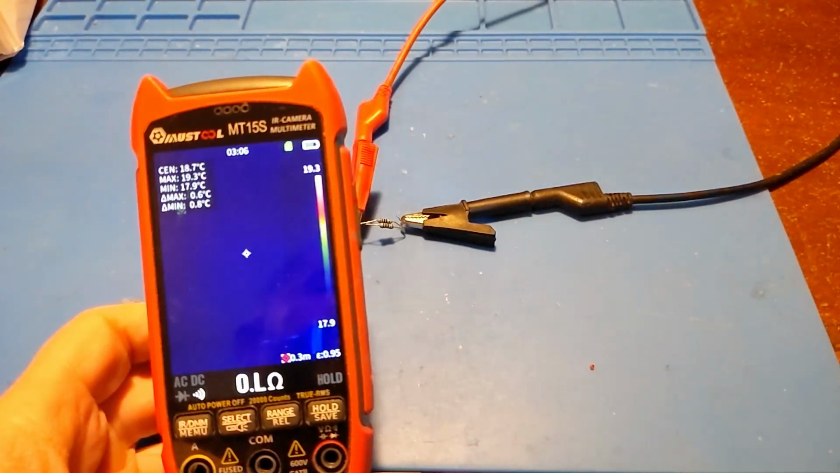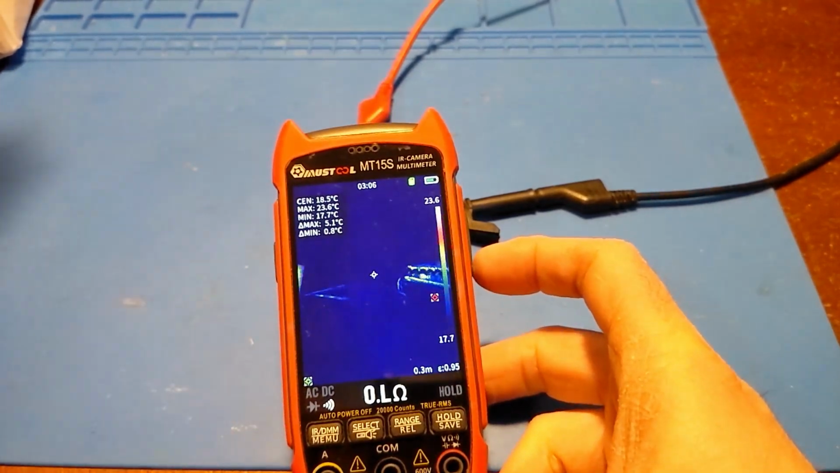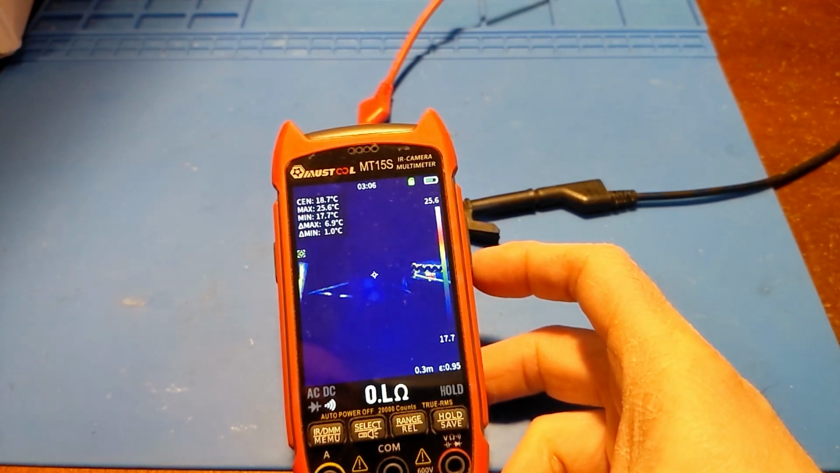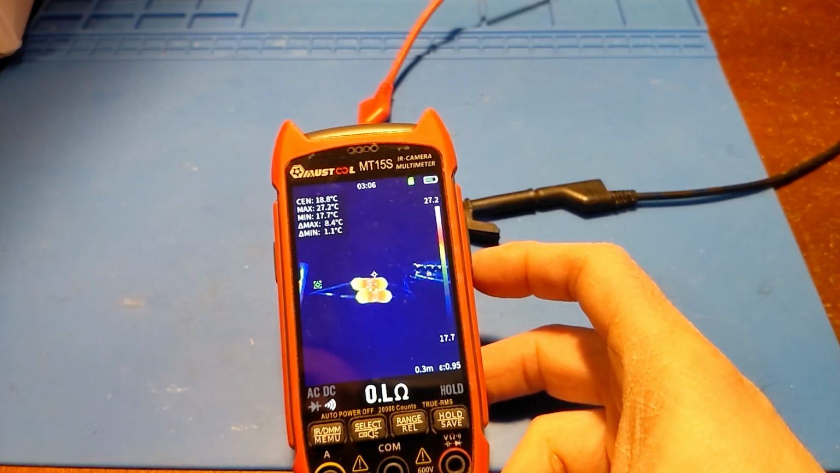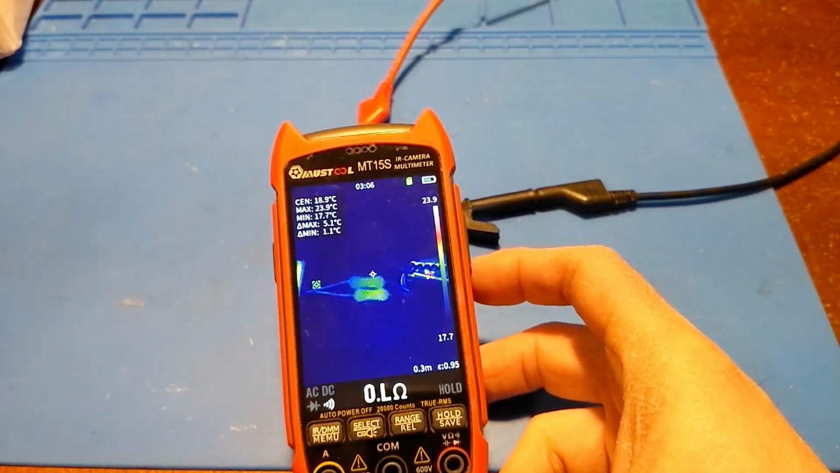Here I just have a couple of resistors I'm going to apply power to so we can watch them get hot. Right now we're at no voltage, but I'm going to turn the power supply up a little bit and we should be able to see those resistors. Yep, there you go, look at that. And again, the resolution is really good. You can see that those are resistors.